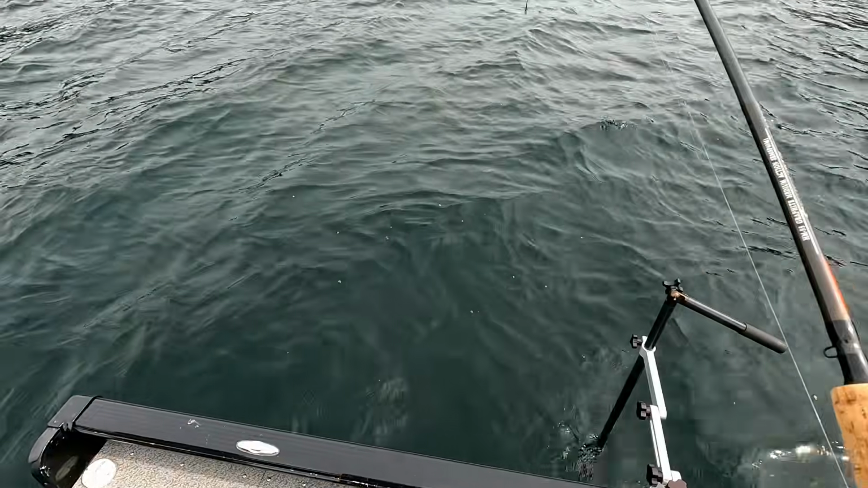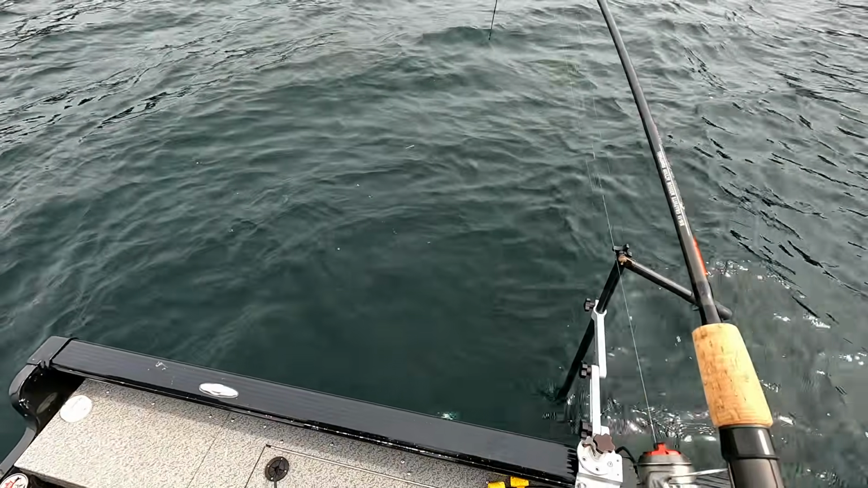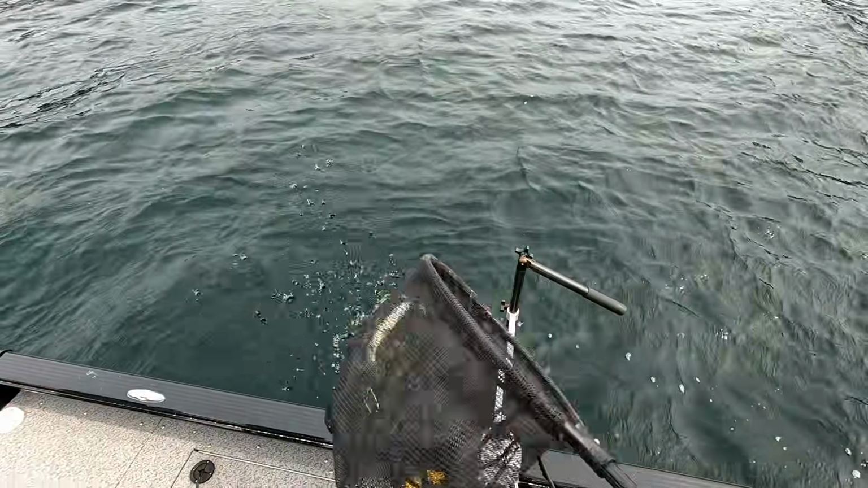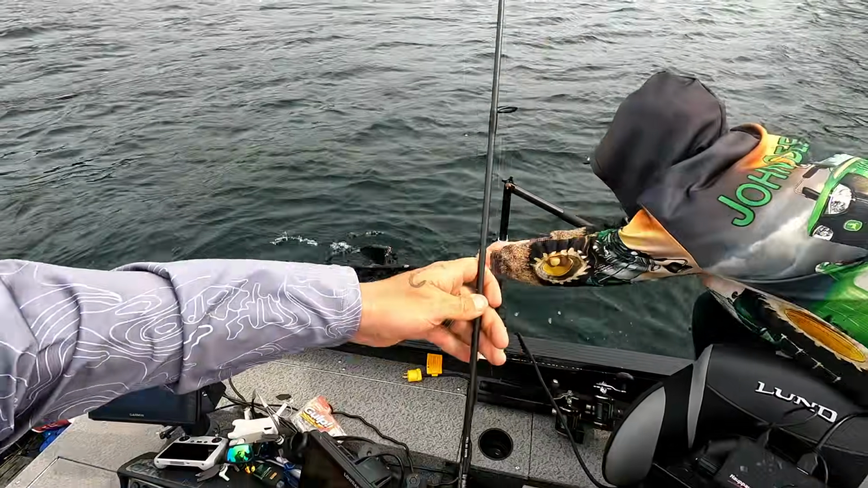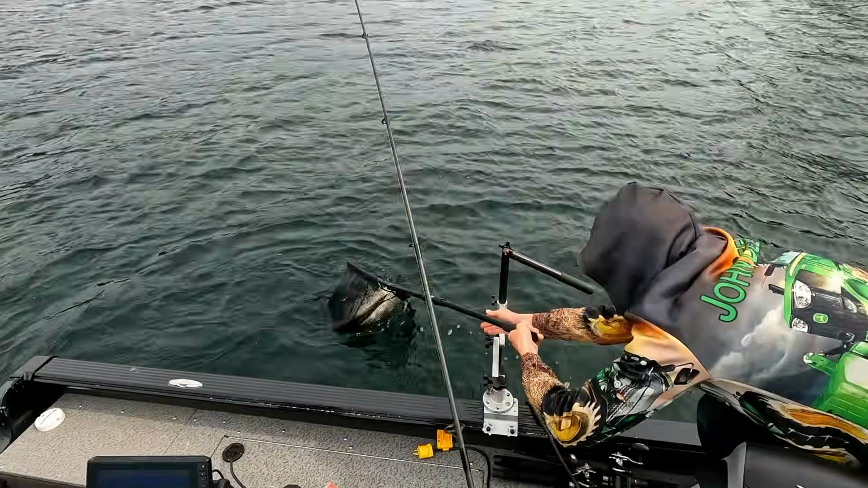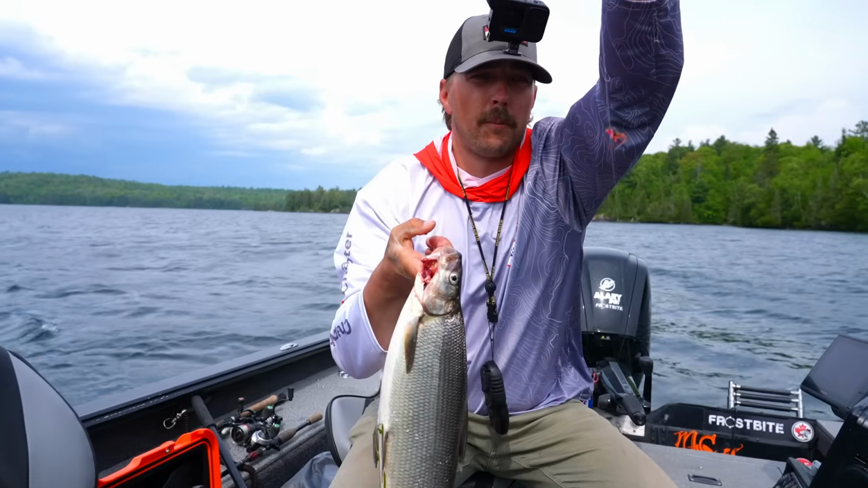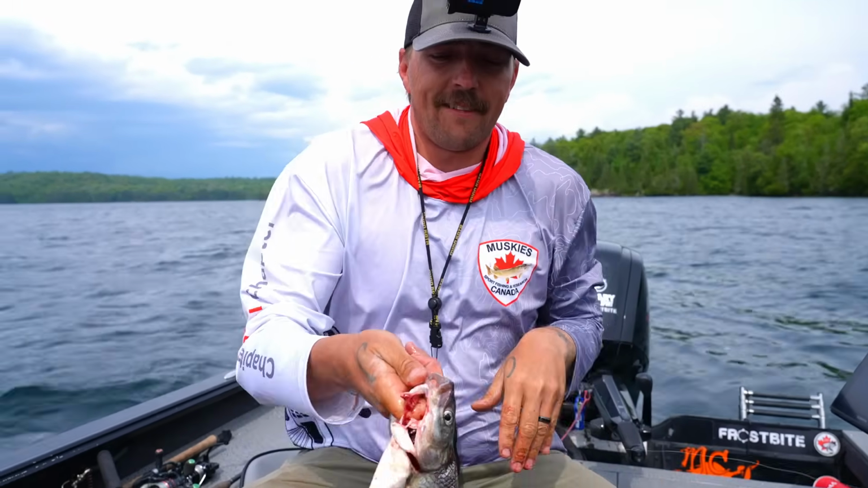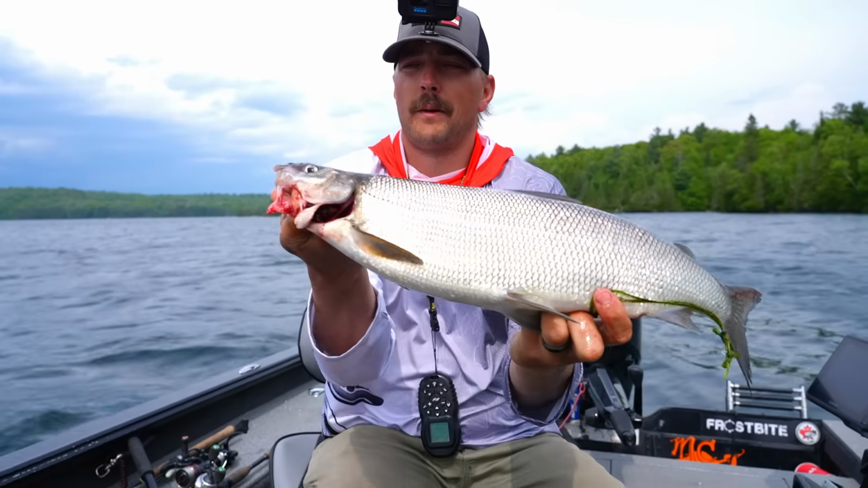Finally got a whitefish. Man, we've been changing baits. Let me tell you. We're using a drop shot rig with a Magic Bug destroyer on the top. He chased it and ate it so hard. We're gonna be keeping that guy.